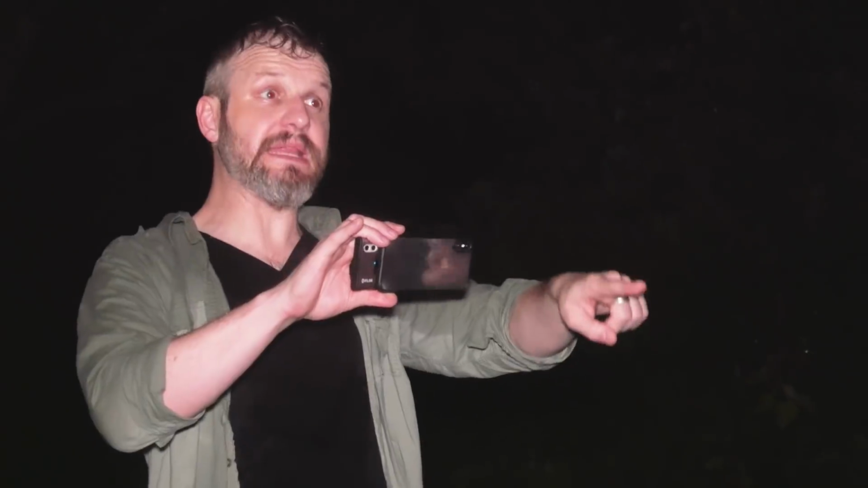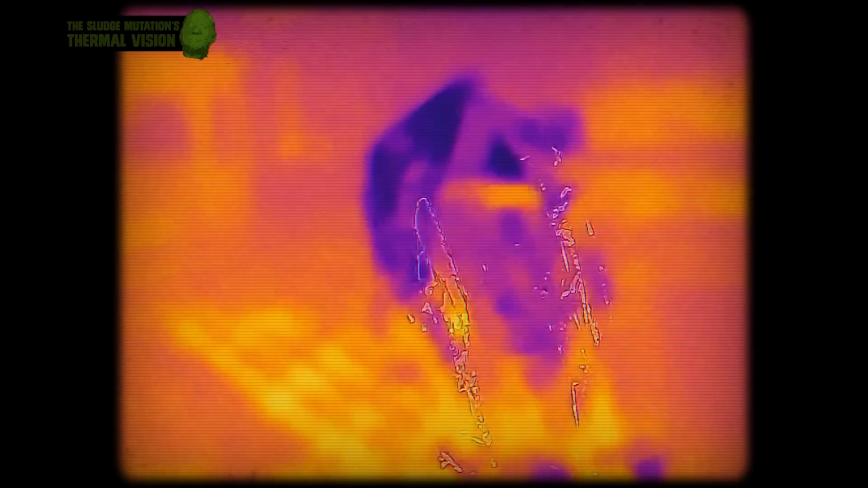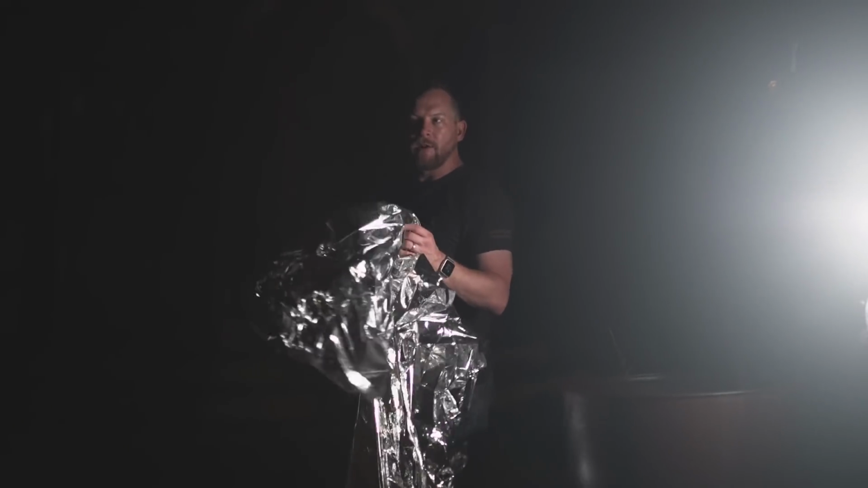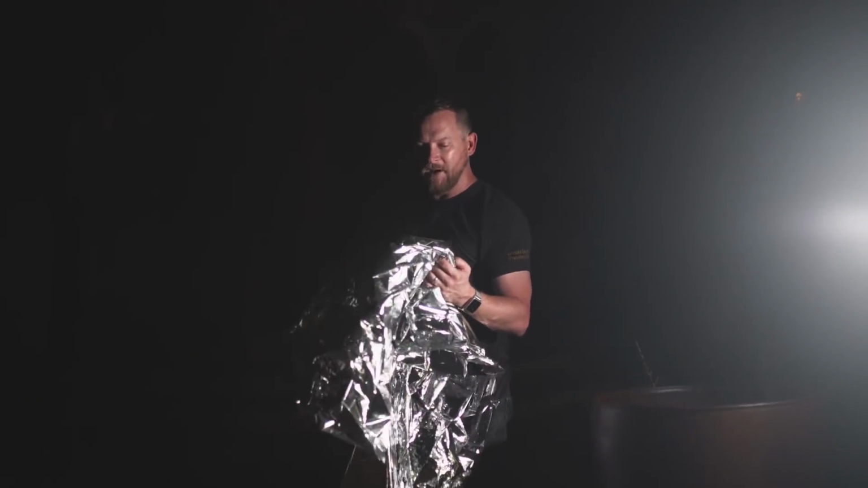It's actually really effective right now. Because it's not uniform, because some of it's probably retaining heat. But when it was like this, then you could really see the reflections of other heat. It looks like this purplish ghost. So where do we rank this one? Better or worse than the ghillie suit? I would say it's worse than the ghillie suit. It is effective, but it's almost too effective. It's effective enough that it makes it an anomaly. All right, it's not quite the invisibility cloak from Harry Potter.